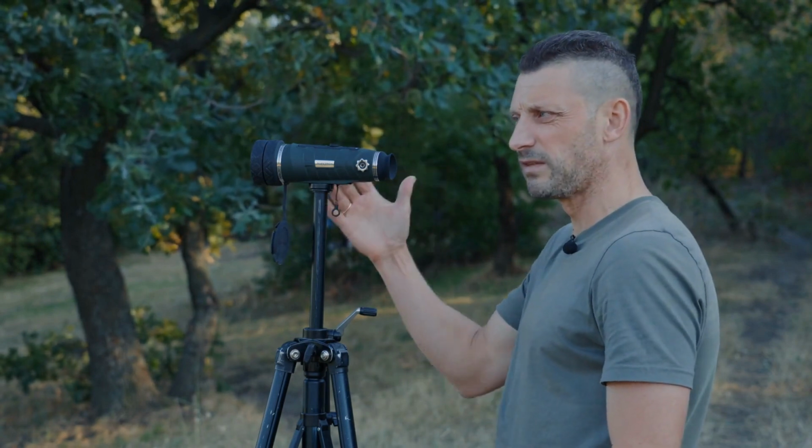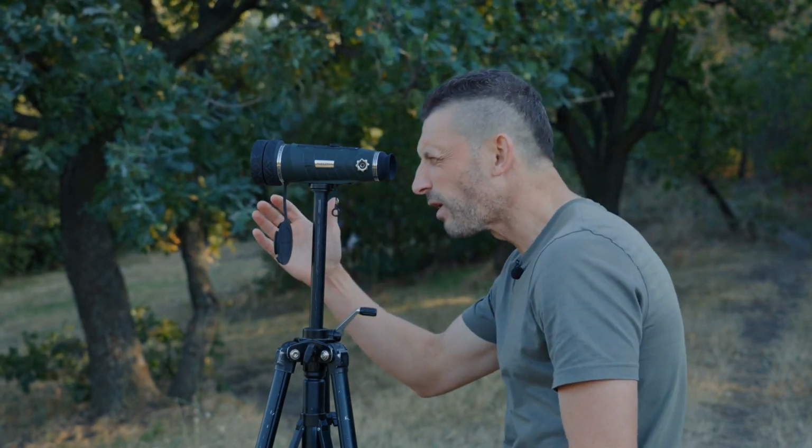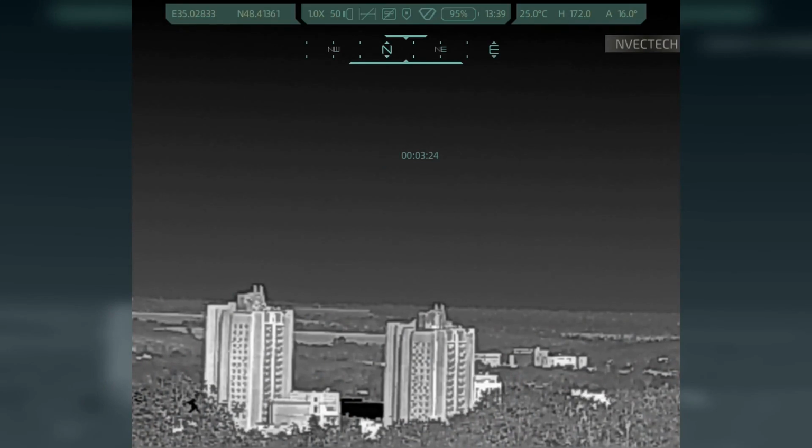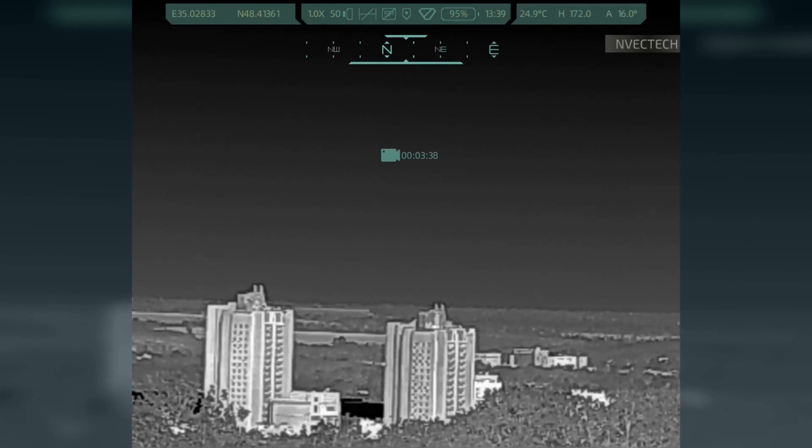The monocular is in video recording mode. I adjusted it so that we see those 2 buildings exactly under the edge. That is, the edge of the forest and the edge of the 2 buildings converge. The edge of the monocular also aligns with the edges of these 2 buildings. You will see this clearly in the thermal monocular. Well, I will change a few palettes as an example so that you understand that the monocular is relatively fixed.